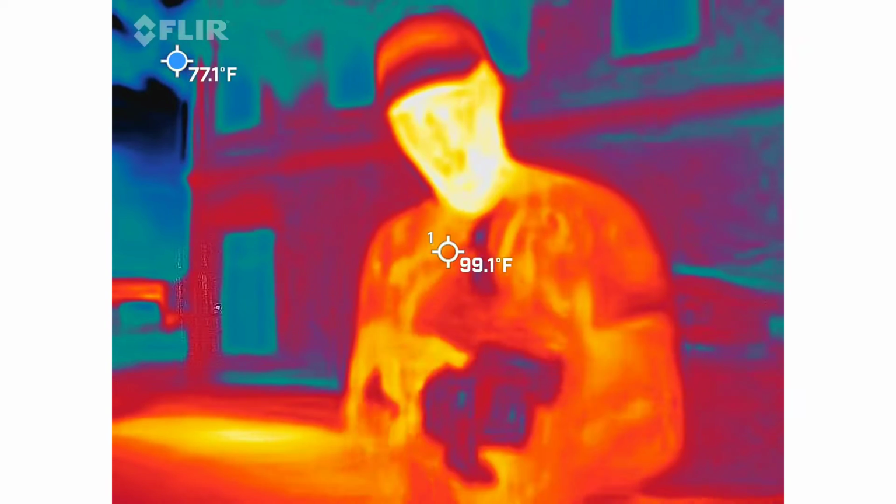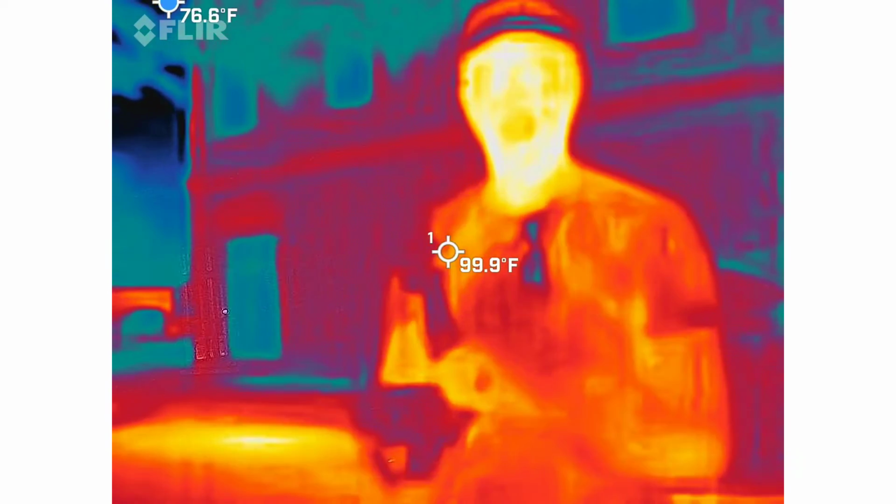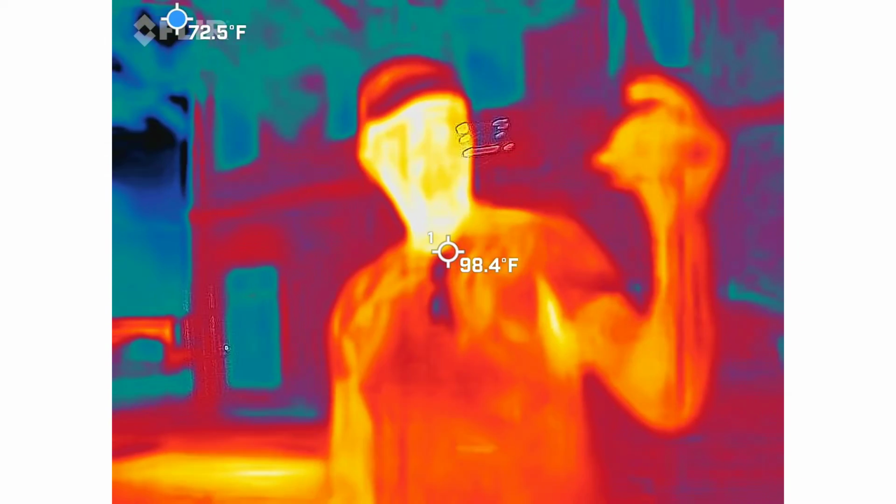As soon as I get it plugged in here. Sometimes it's hard to work in the dark. You think I would get used to it after working this long in the dark? All right, so quick demo. You guys should not be able to see me in there. It should be pretty dark in that screen.